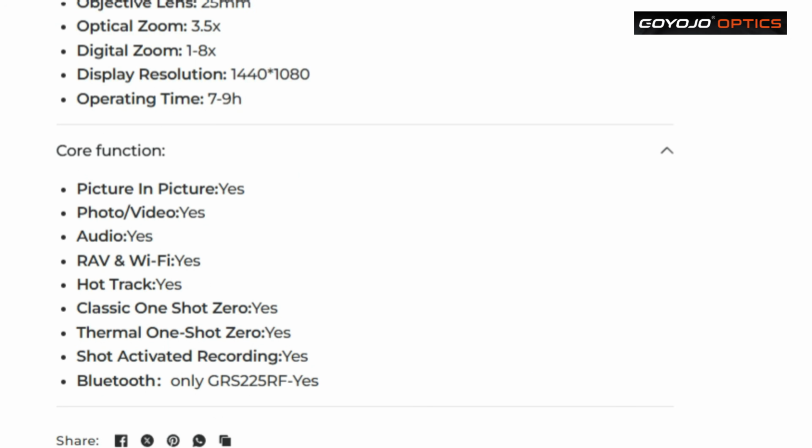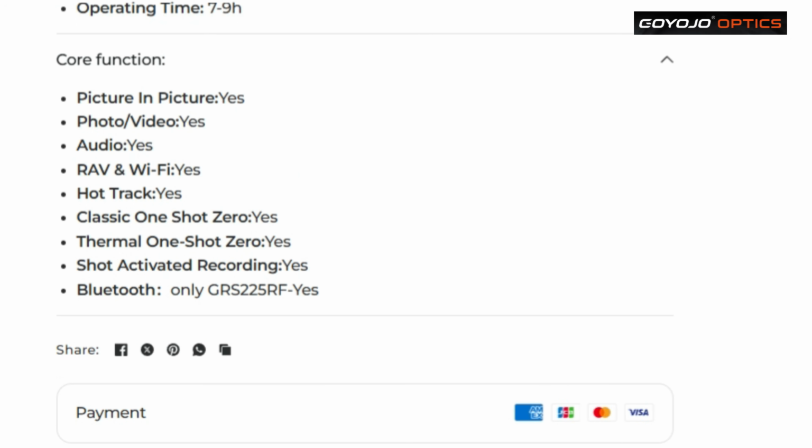Core function, picture in picture, yes. Photo video, yes. Audio, yes. Now I was watching a YouTuber yesterday that said it doesn't record audio. I can confirm that it does, because I did a video with it yesterday, and it does record, and the audio quality is good.